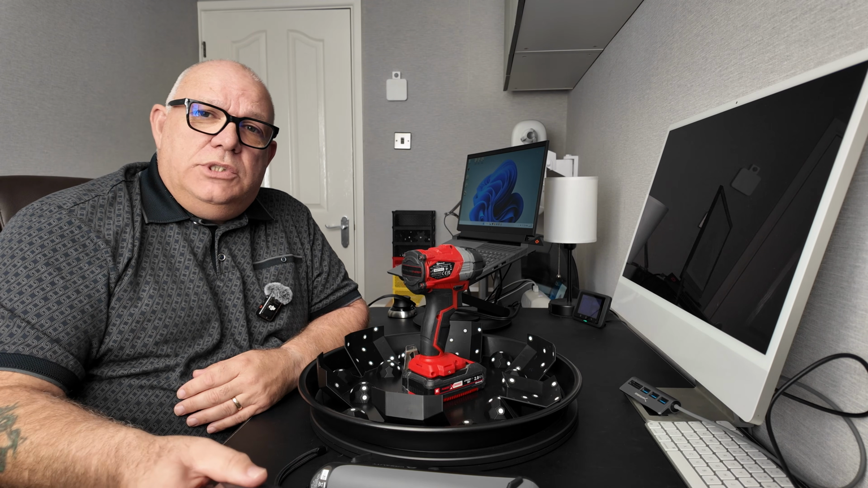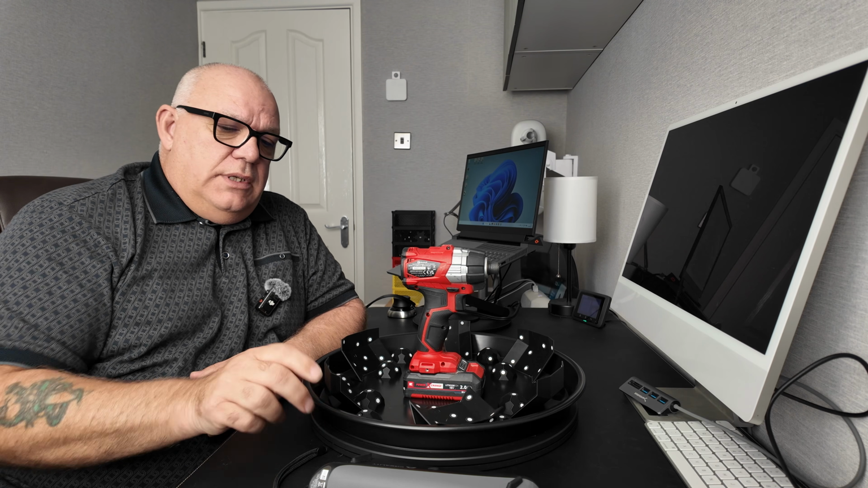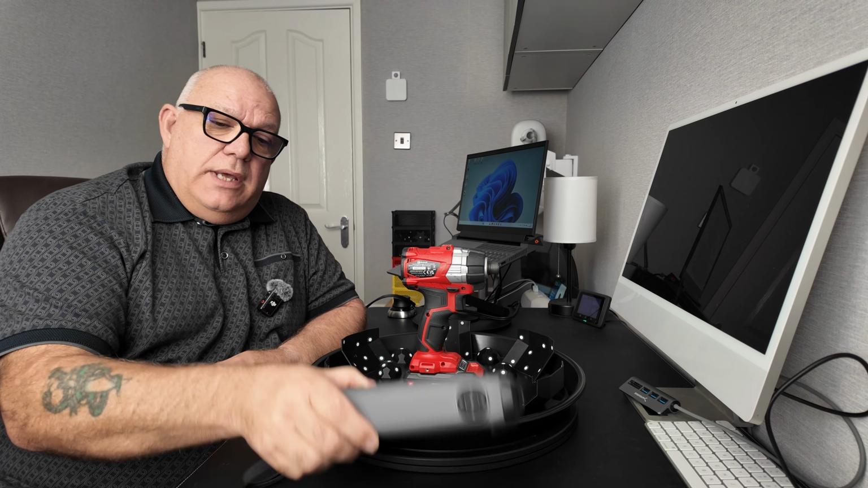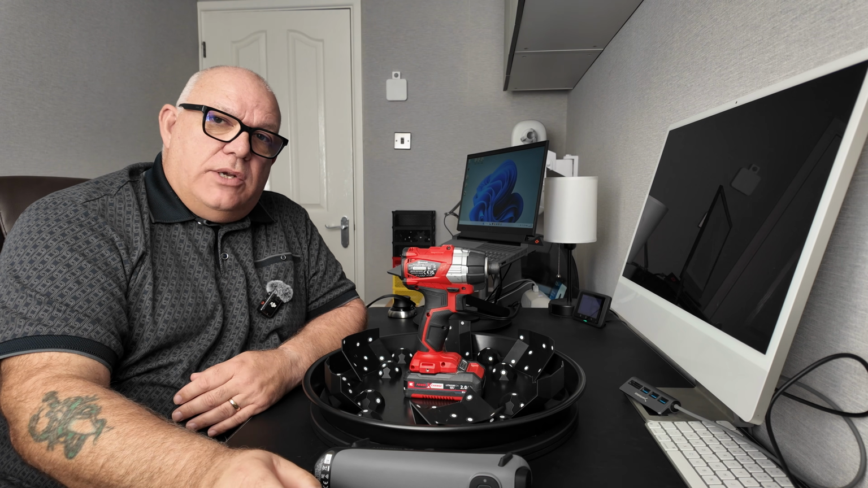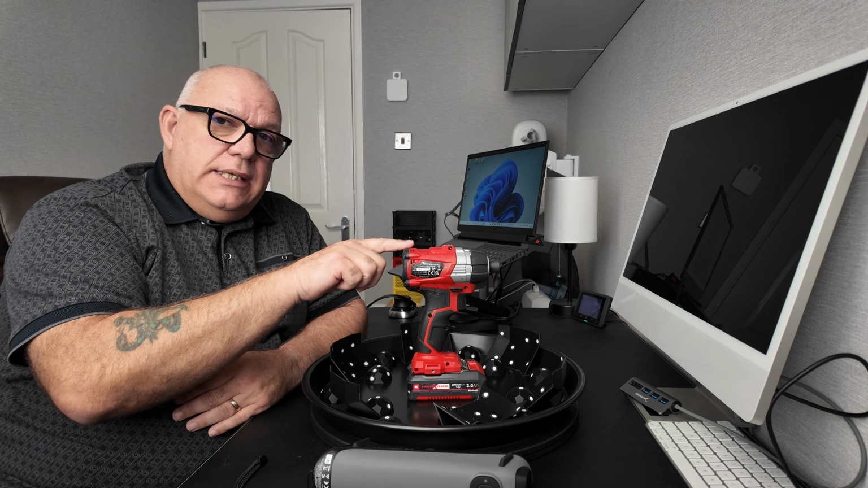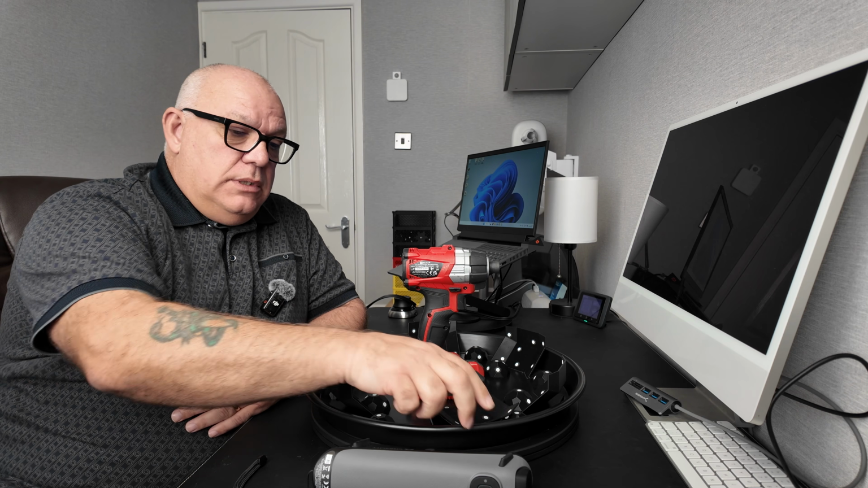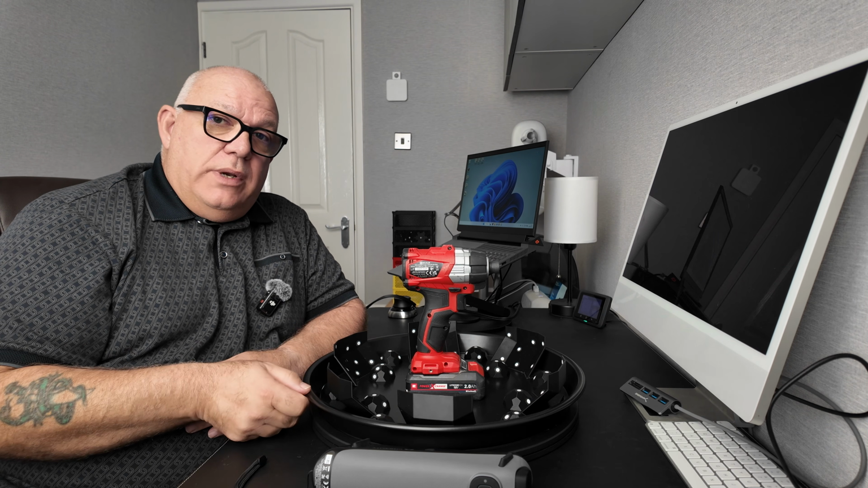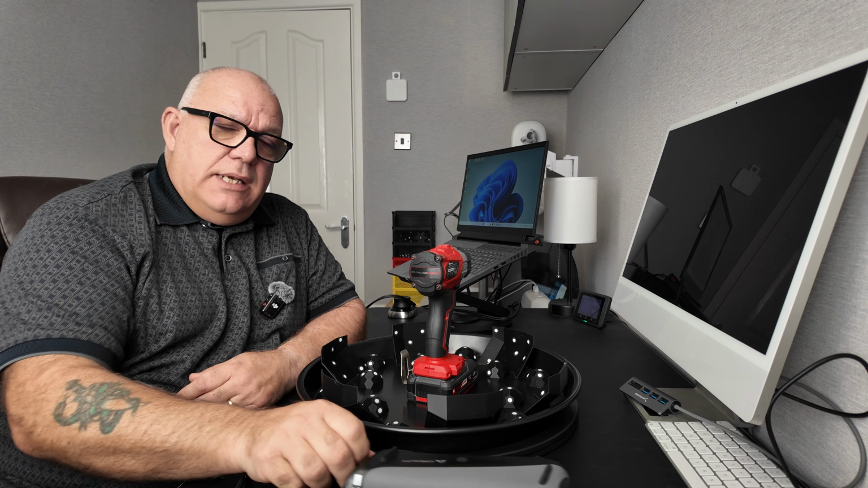So as I said in the introduction, I'm going to be scanning the impact driver today. I'm going to be doing it with the Sermoon S1 and trying it with the Revopoint Metro X scanner. Now, I know for a fact that the Revopoint can't do this standing up with these marker dots in the orientation they are at the moment. And I know that the Sermoon can.